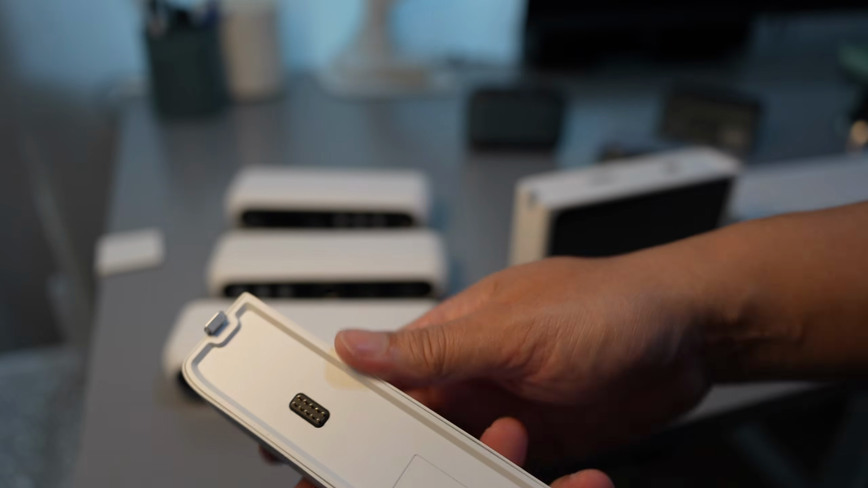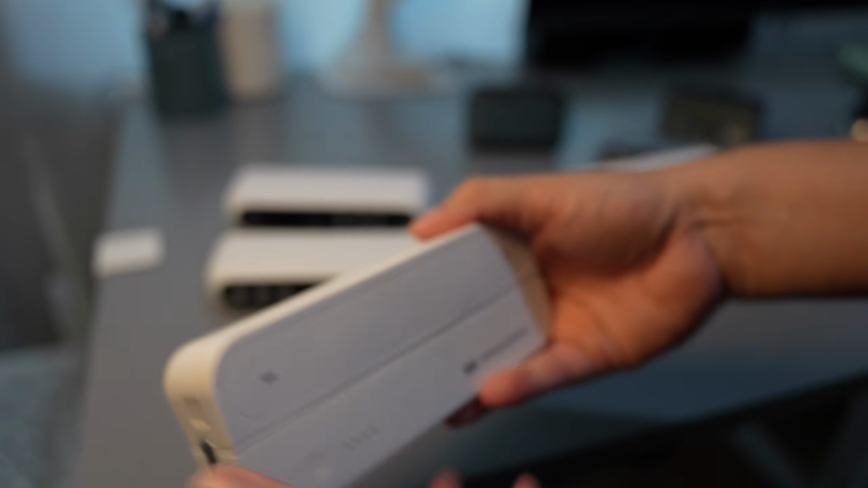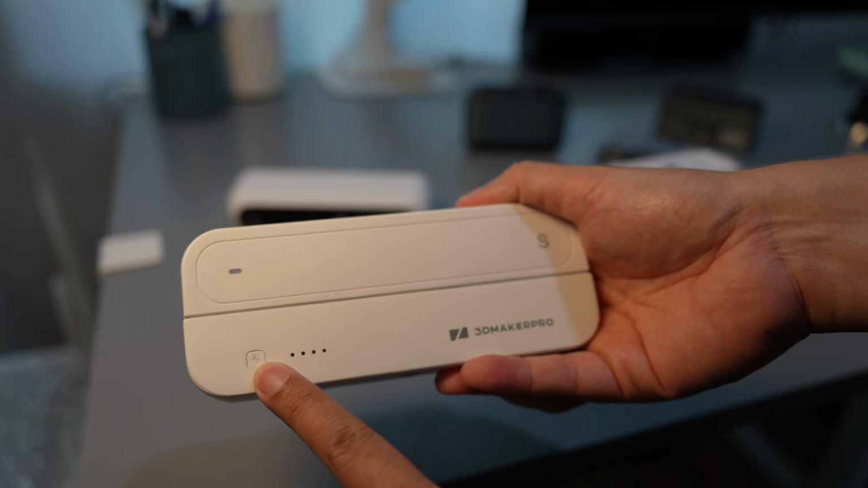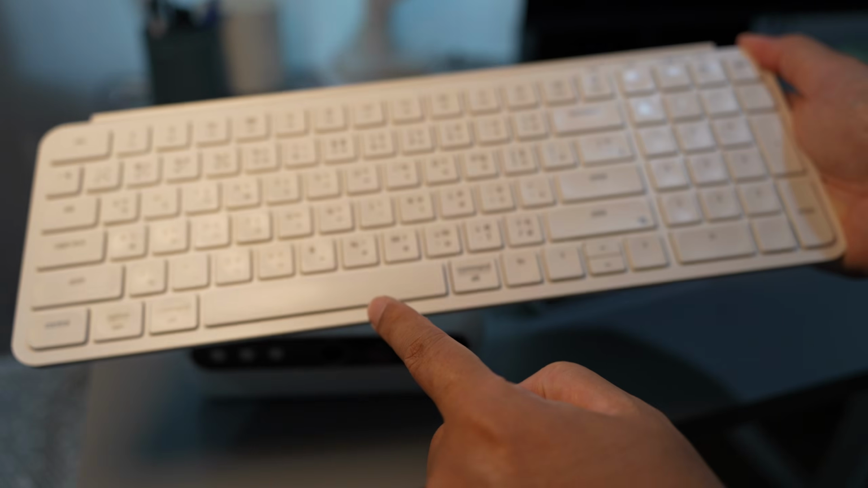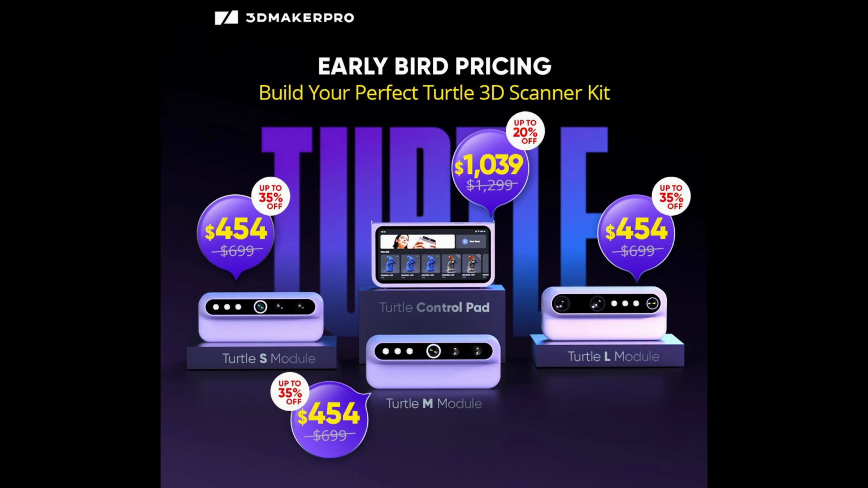Turtle also offers the option to connect directly to a PC without needing the base unit. It connects to the PC via a USB-C cable. Since there is no physical button, you will need to start the scan using the spacebar on your keyboard. If mobility isn't a priority, you can opt to buy just the sensor module.